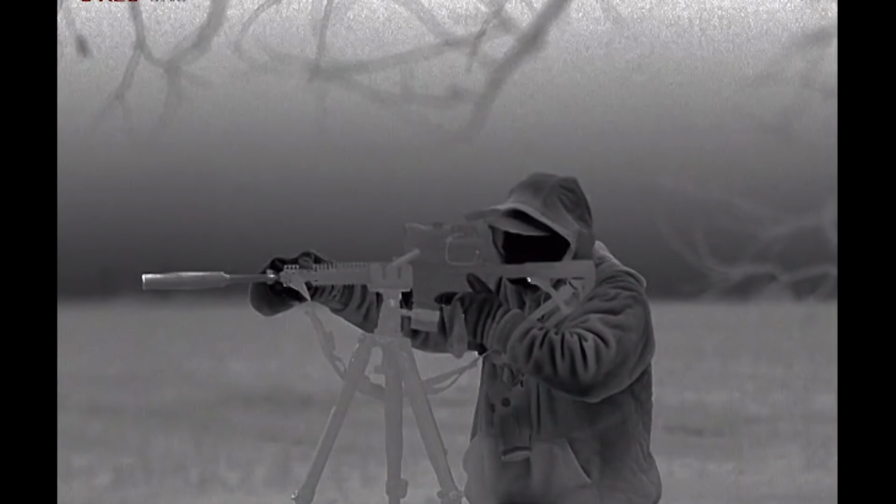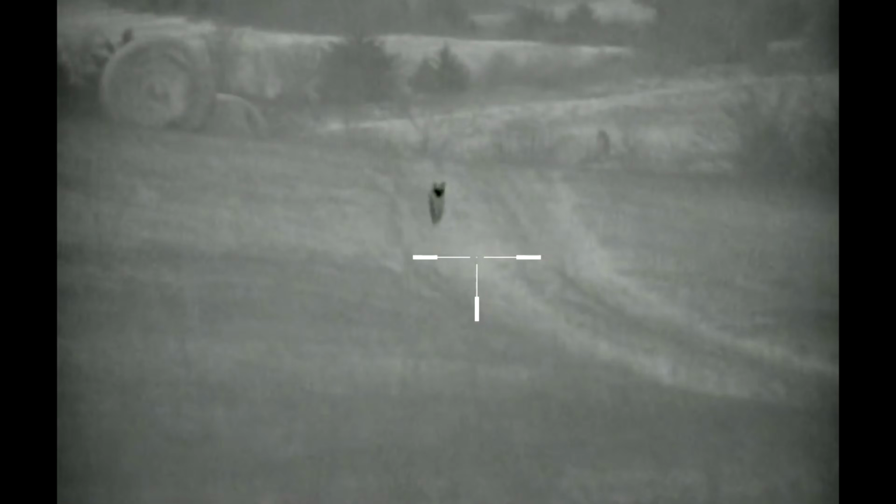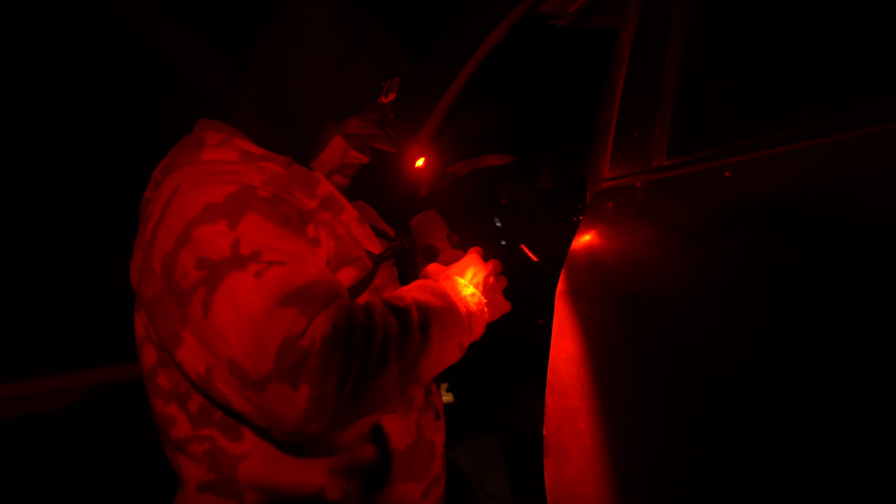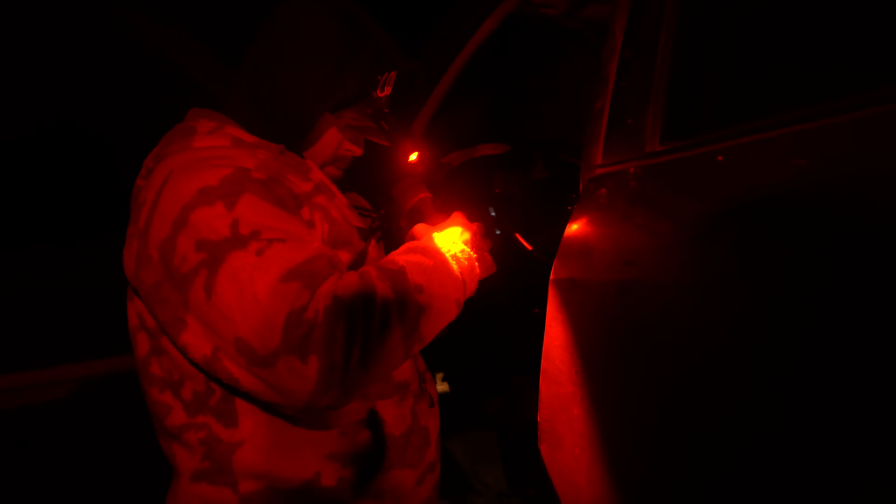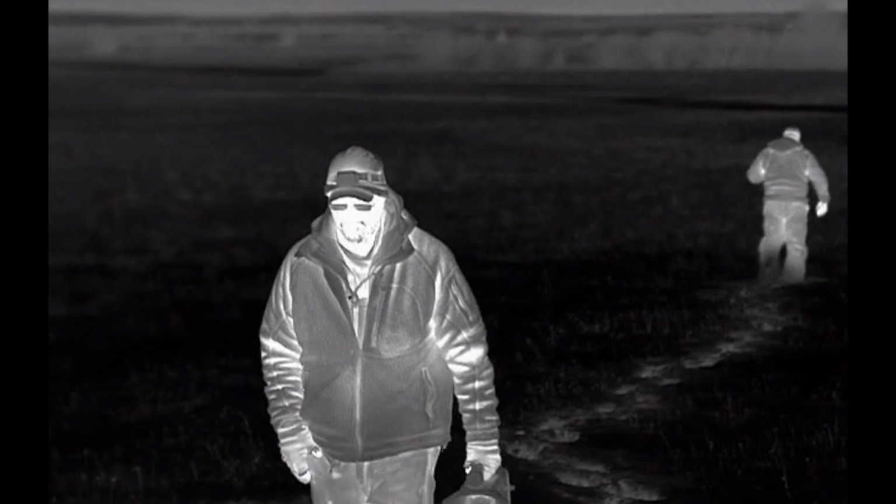I'm shooting my normal Daniel Defense MK12, the one I run my day hunt with, but I have a Full Moon Optics Genesis 75. And then I had a Trijicon MK35 on my neck that I use just as a scanner. I have a Burris scanner, Full Moon Optics, also a smaller one though. I'm not real up on all the different models, and also a Trijicon. And then we're filming. The main camera footage that you're seeing is coming from a Pulsar Accolade 2.